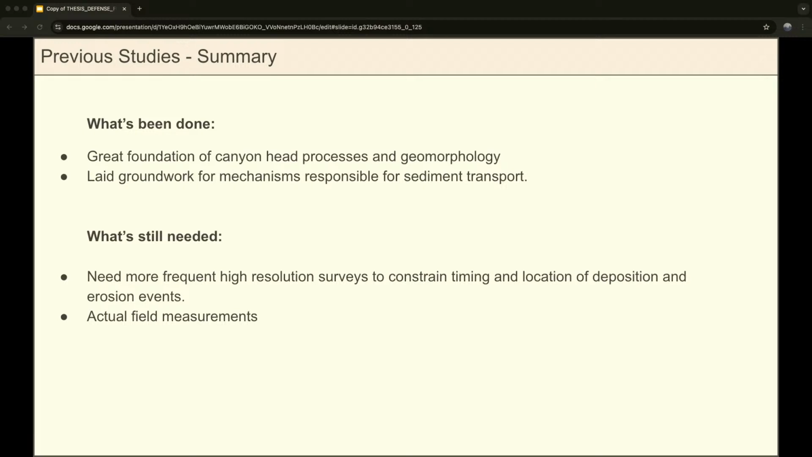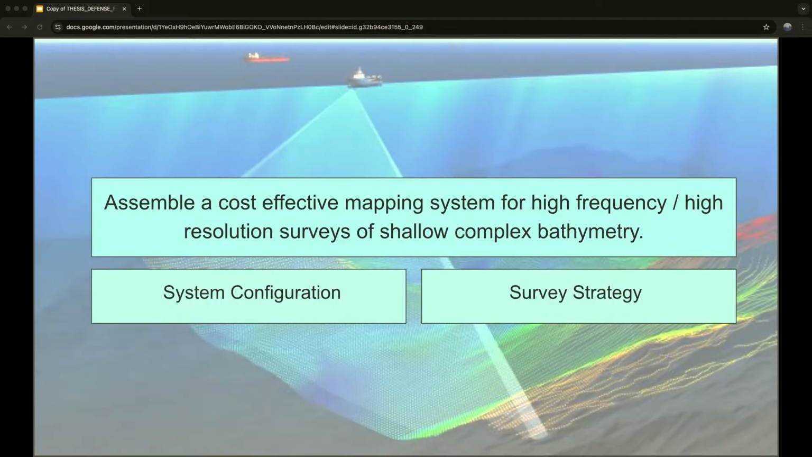So yeah, all of that is to say that previous studies have given us this great foundation of canyon head processes as well as the geomorphology and laid out the groundwork for the mechanisms responsible for sediment transport. But there's still a lot unknown about how frequently and where exactly that deposition and erosion is happening. And in order to really ground truth that, you need these high frequency and high resolution surveys to see what's happening at the source.